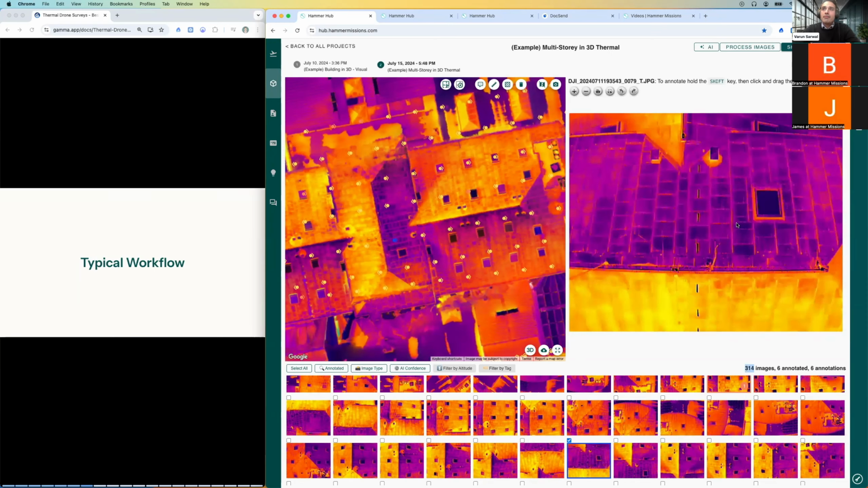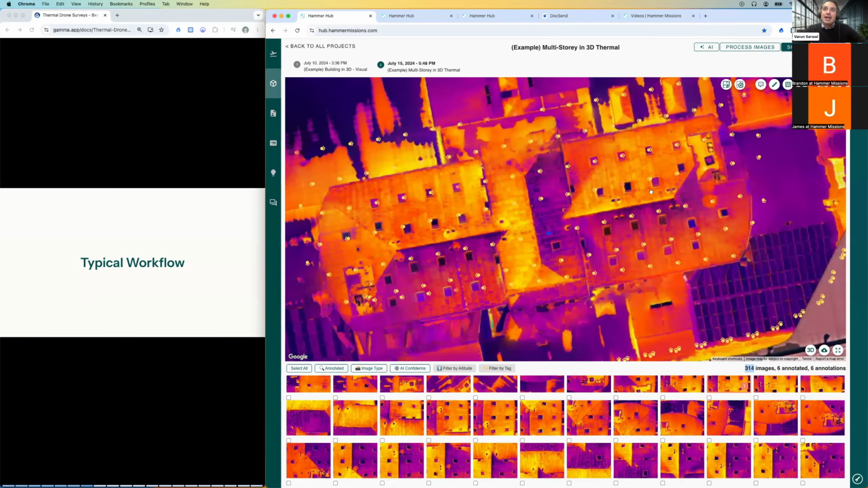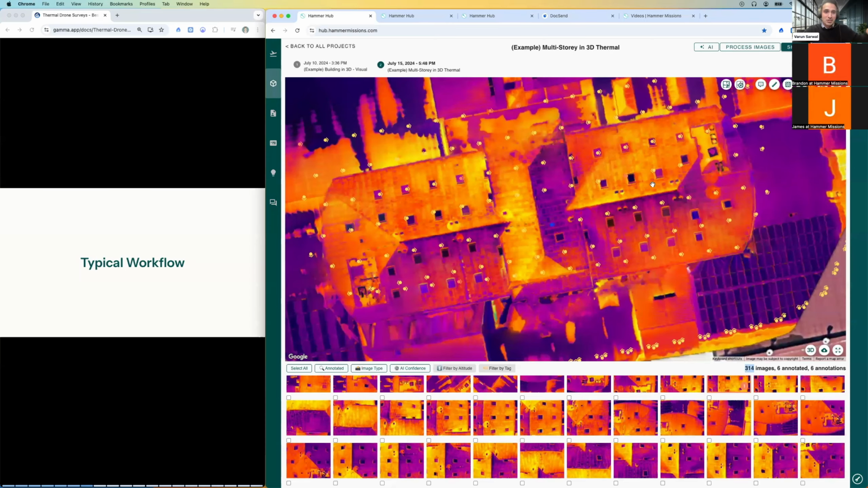So there is this shared region between all these photographs, and all that shared region is actually being used to create the 2D and 3D outputs. Now, with thermal data, it's really important to get this overlap right. And I have a whole section on overlap and GSD that I want to talk about later.